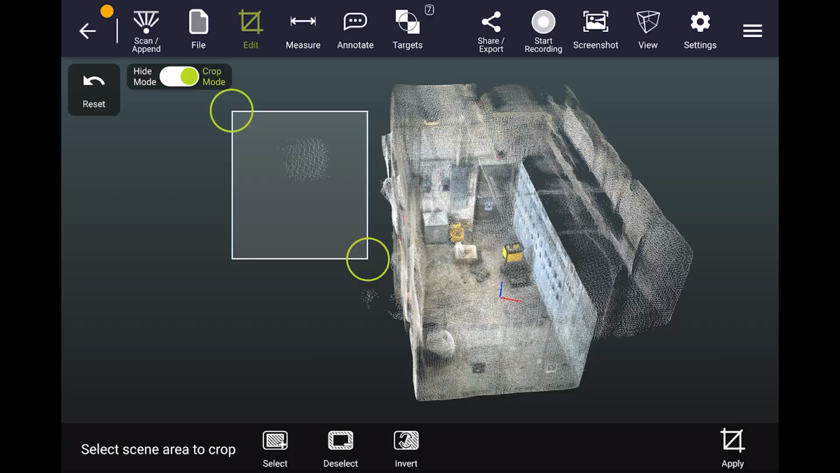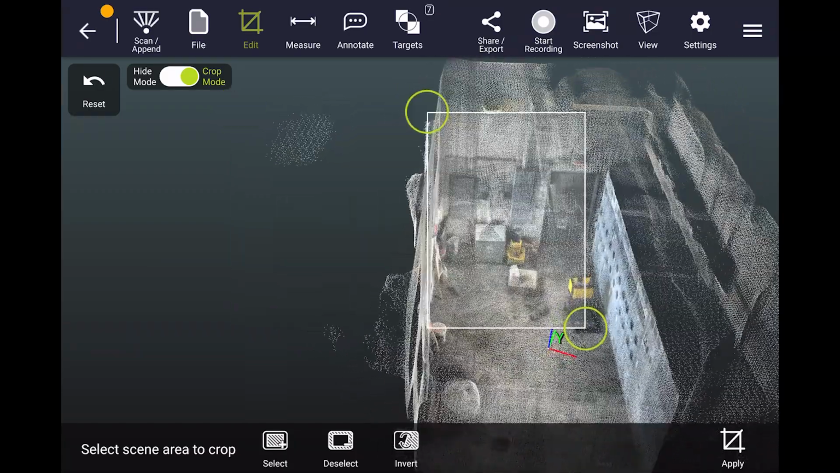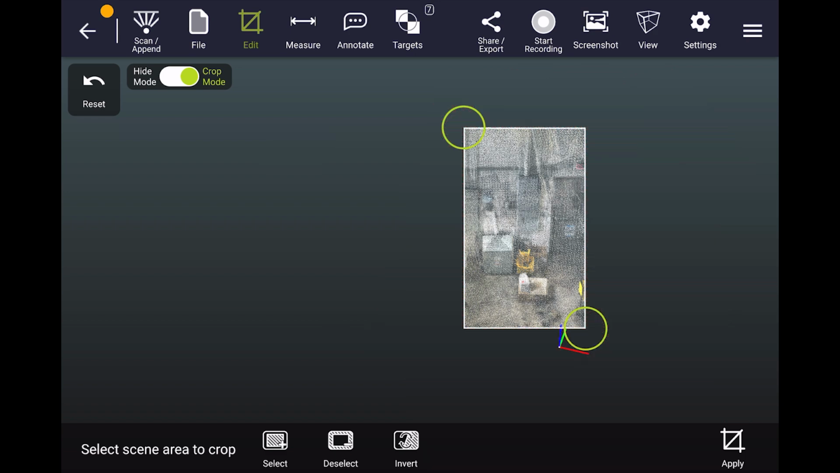If you would like to remove everything except an area, you can highlight the area you want to keep. Let's just pick this rectangle right here, hit select, and then hit invert. This will select everything except that area, and when you hit apply, all of the other things will be either cropped or hidden.